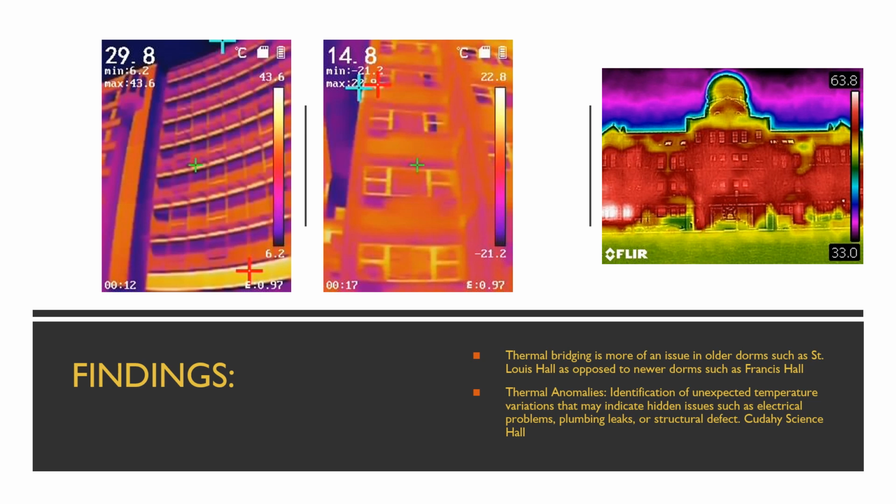Another finding was a thermal anomaly that we found. Here we can see the Cudahy Science Hall. On the lower left-hand side, you can see an unexpected temperature variation. It is the hottest place, meaning that the most heat is escaping from it. Here we can assume that there's an electrical issue, a plumbing leak, or maybe even just a structural defect.